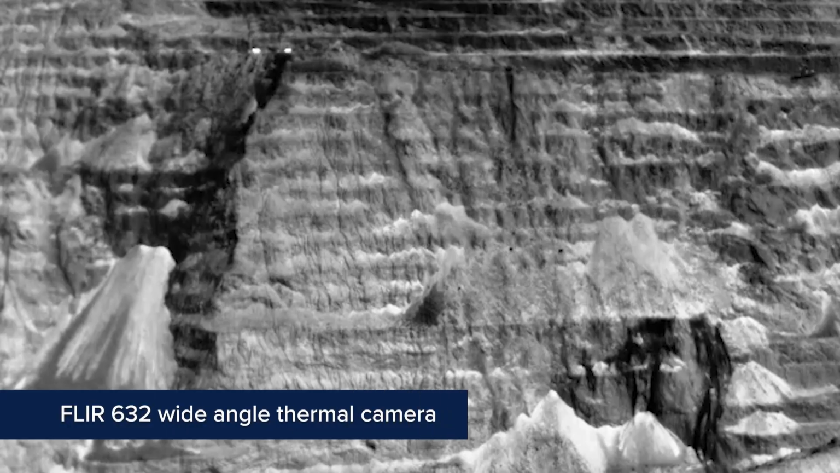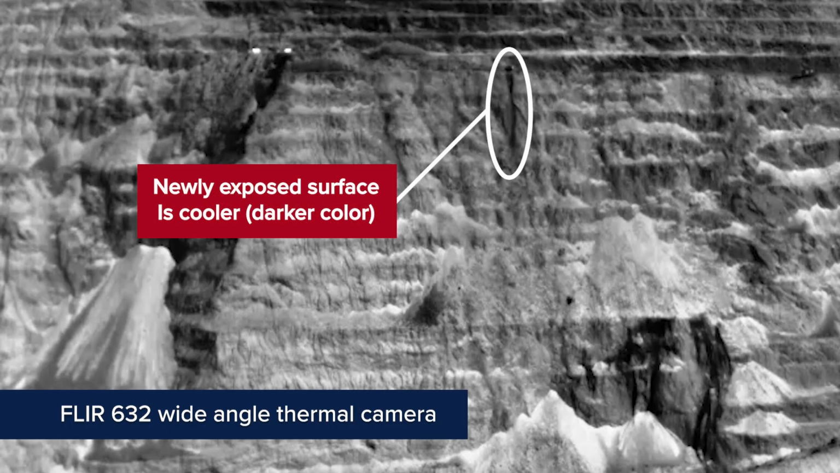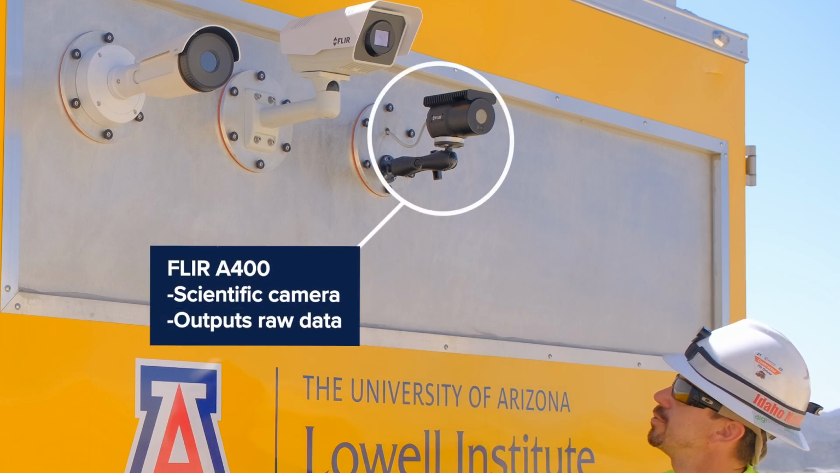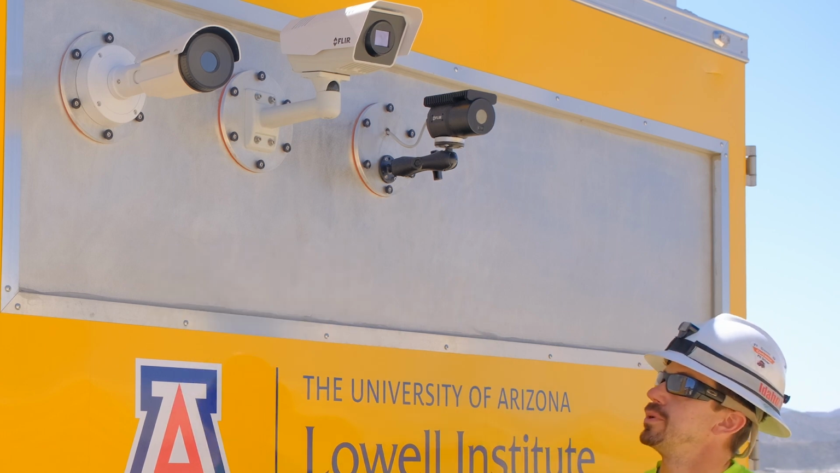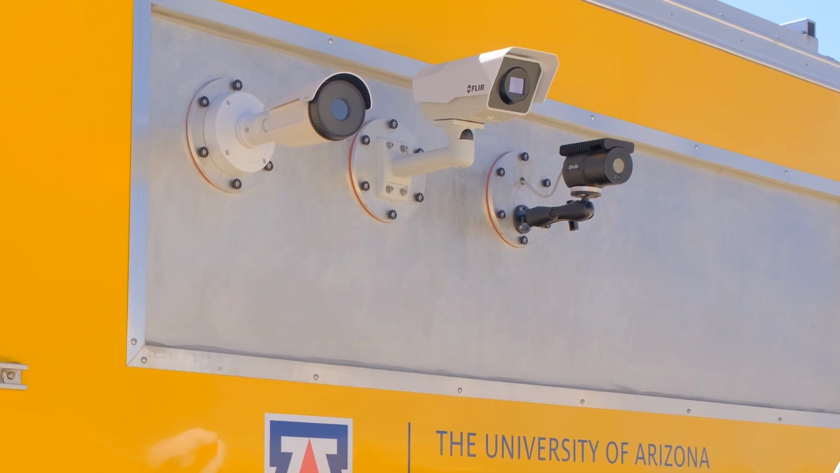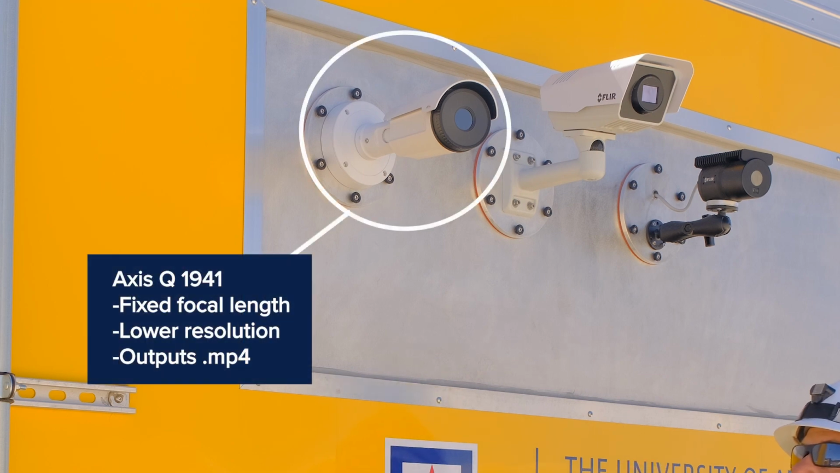We're really trying to figure out what types of thermal cameras are best to identify, track, and detect rockfall. So we have a scientific grade camera. It's an A400 FLIR camera. This is a FLIR 632, a wide angle view, high resolution camera. And this is a lower resolution Axis camera that has a fixed focal length.